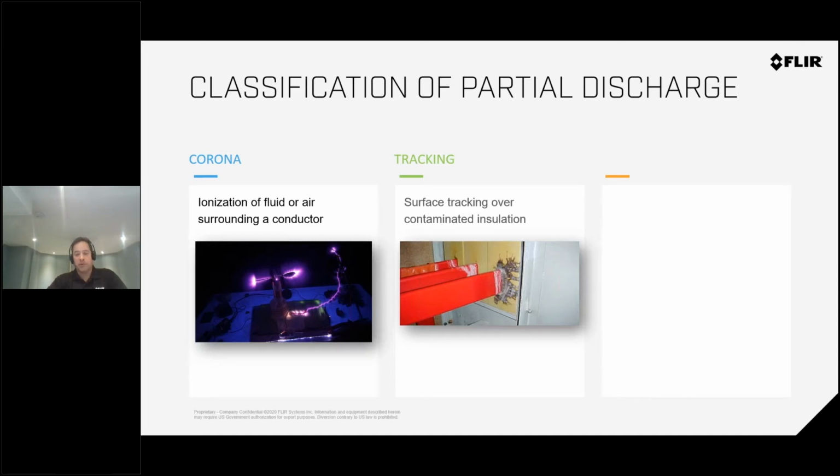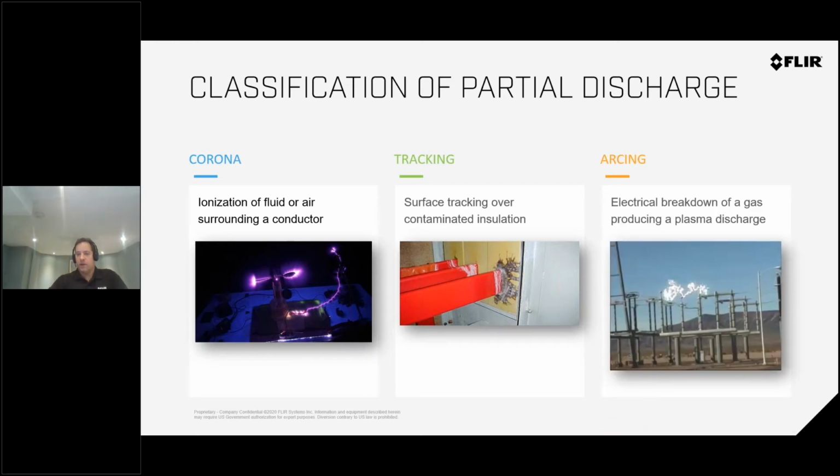You probably will see interference in your electrical equipment. You drive by with the radio or something, and you see that's typically a corona effect happening. In electrical equipment, typically there's a lot of corona effect, but some of it can be very severe and cause a problem. Another one is tracking, which is surface contamination. Something is basically tracking and causing a defect. And then obviously the arcing. You might have seen this video, the arcing between two points. It's a breakdown in the gas and produces a plasma discharge.